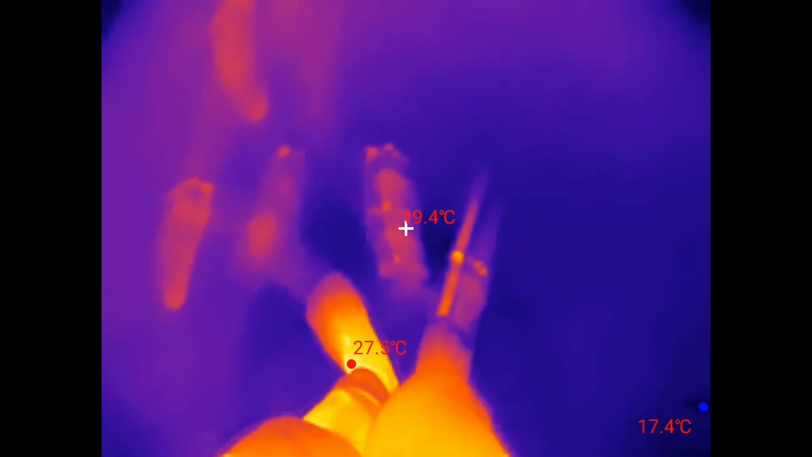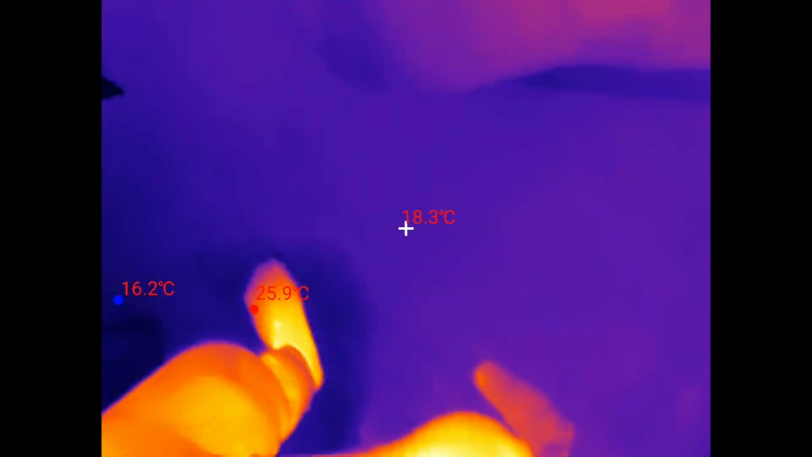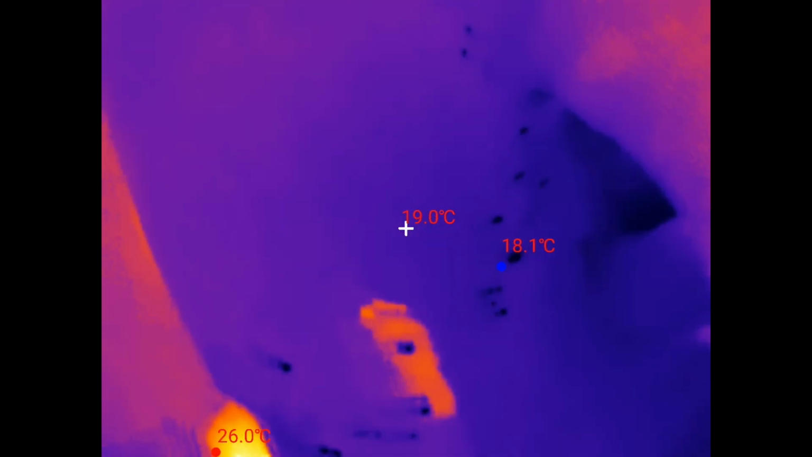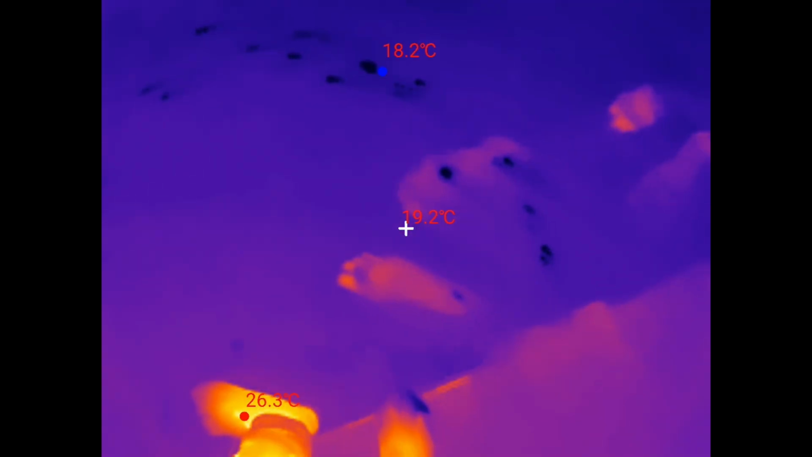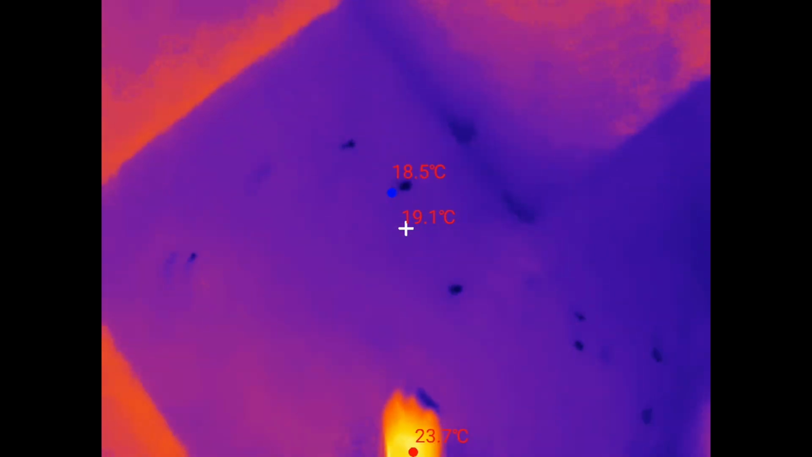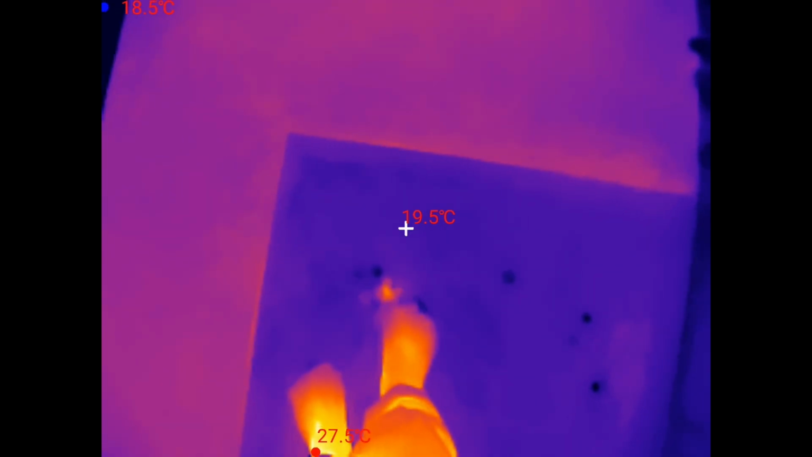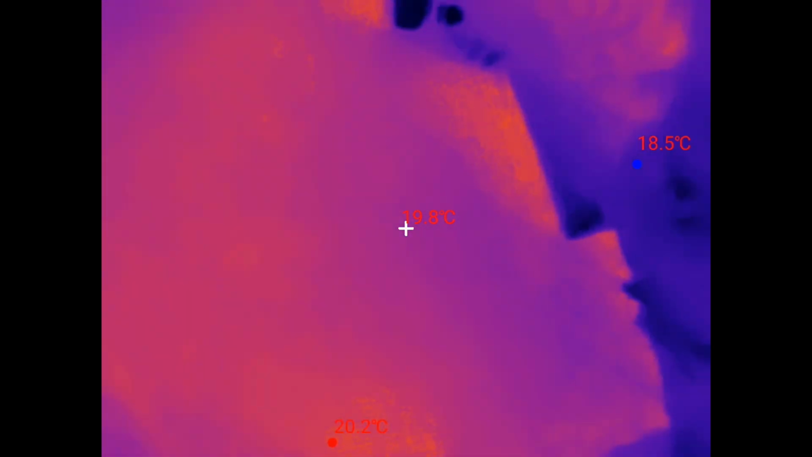This is pretty cool. You can see my footprints here on the ground. Oh, what the heck is this? I have no idea what this is. Could be some water that I had. Yeah, I might have dripped a bit of water here. Oh yeah, it's wet. That's weird. It's funny that it picked that up.